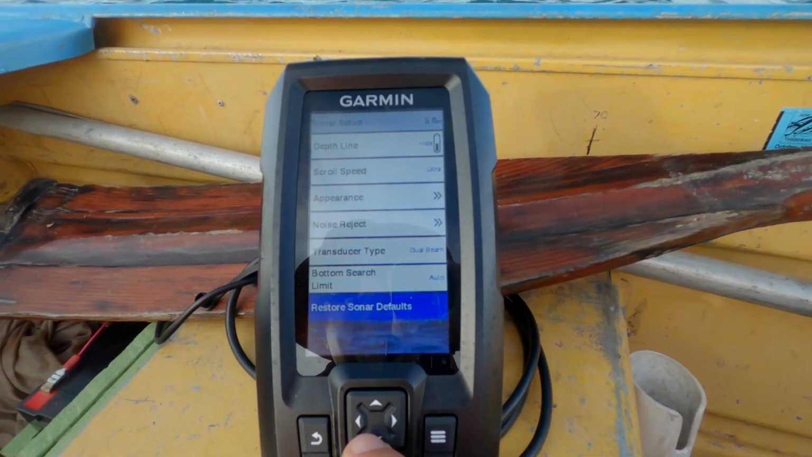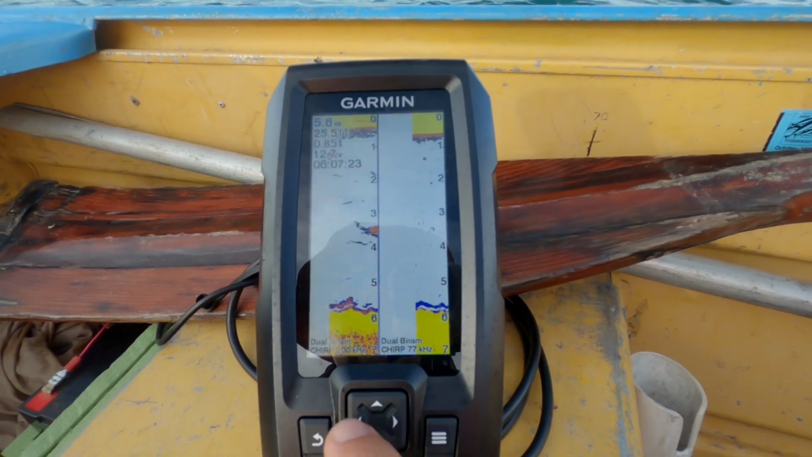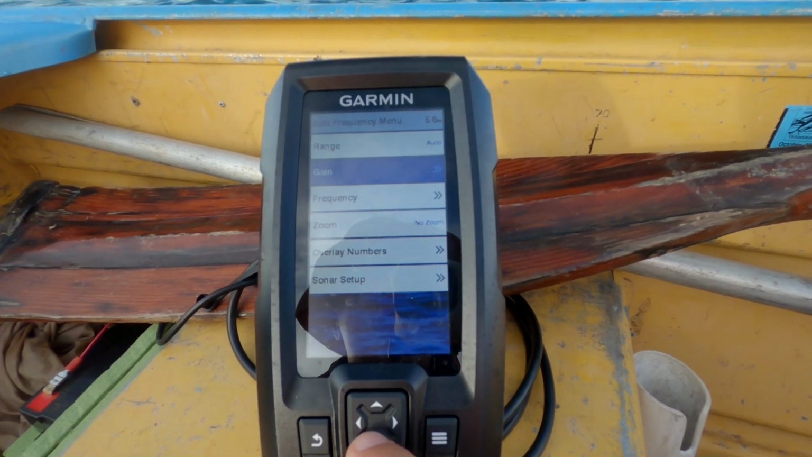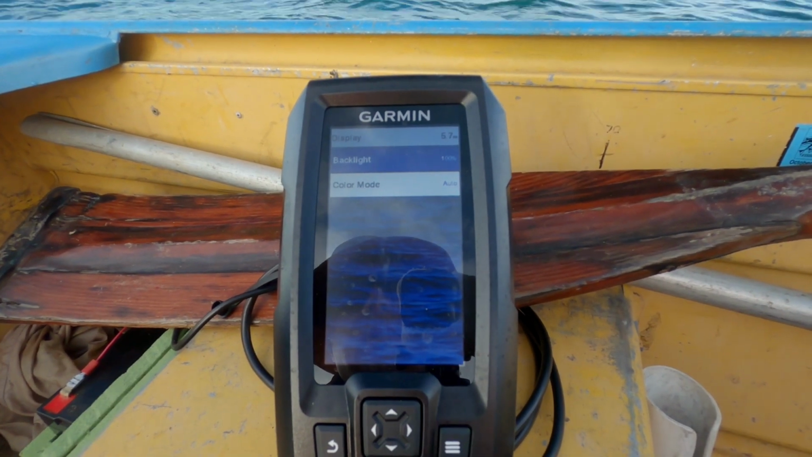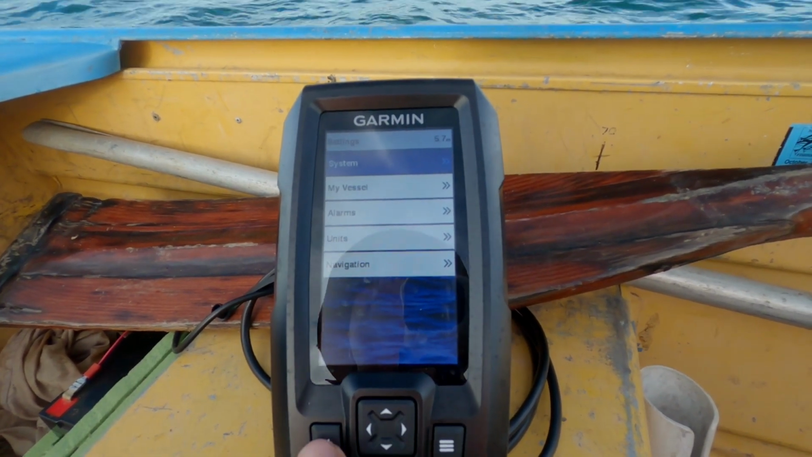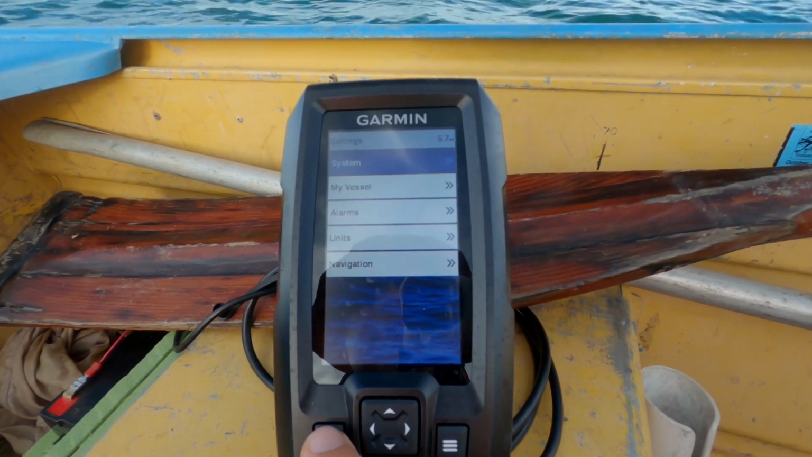We'd like to see that. Not bad, eh? The only thing I didn't see here is contrast and color settings. Backlight, perfect. Beeper, alarms only, GPS. So I can't see contrast settings like that. Contrast would have been handy.